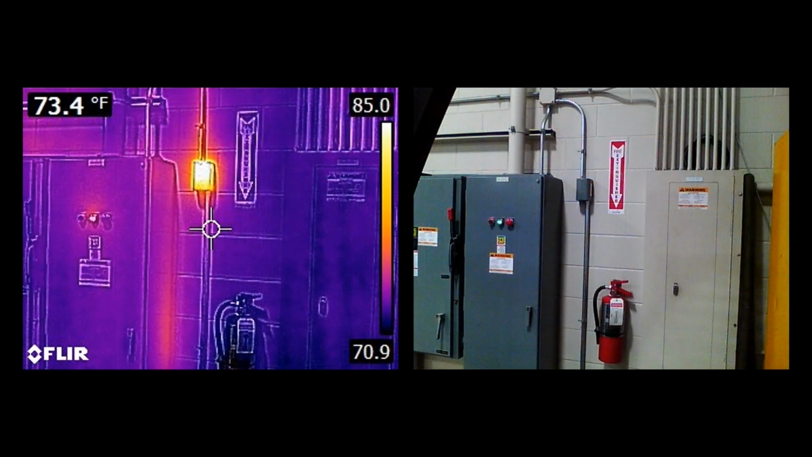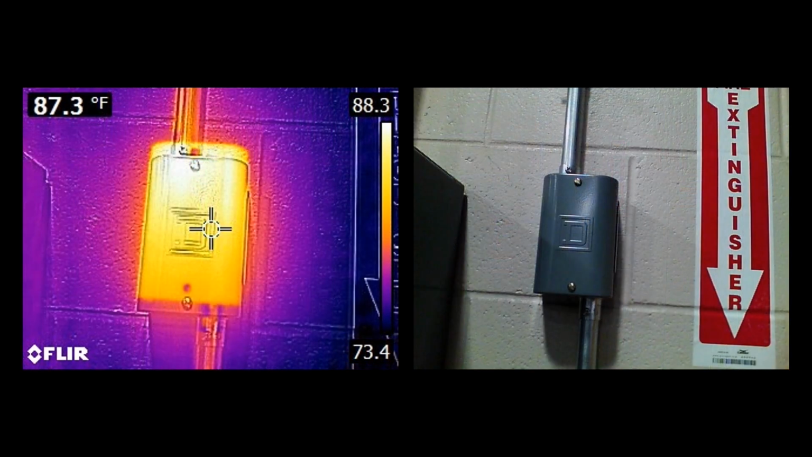Moving in closer, honing in on that, we can see from the picture that it is a control relay inside a box. But here we see the temperatures of it. Zoom in on the hot spot, I'll call it.